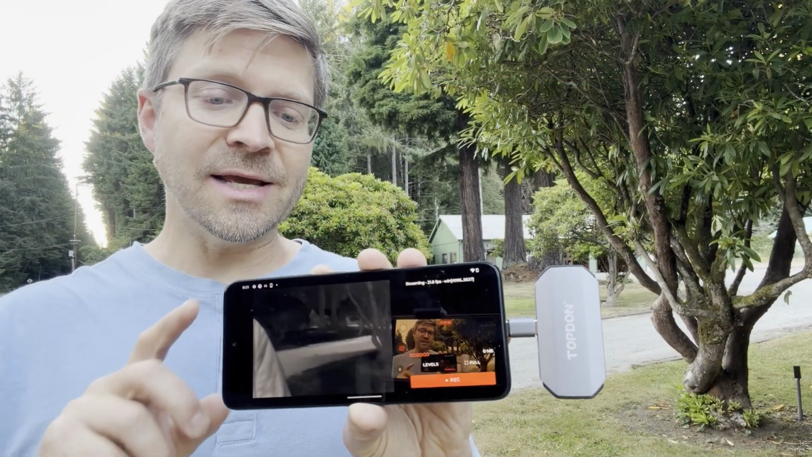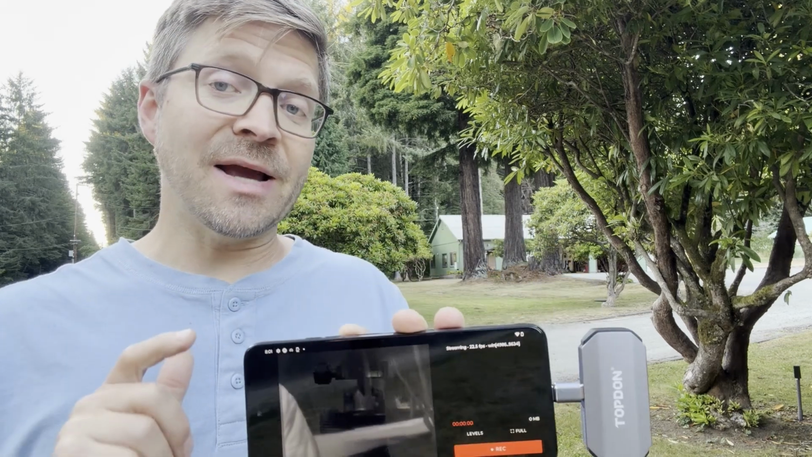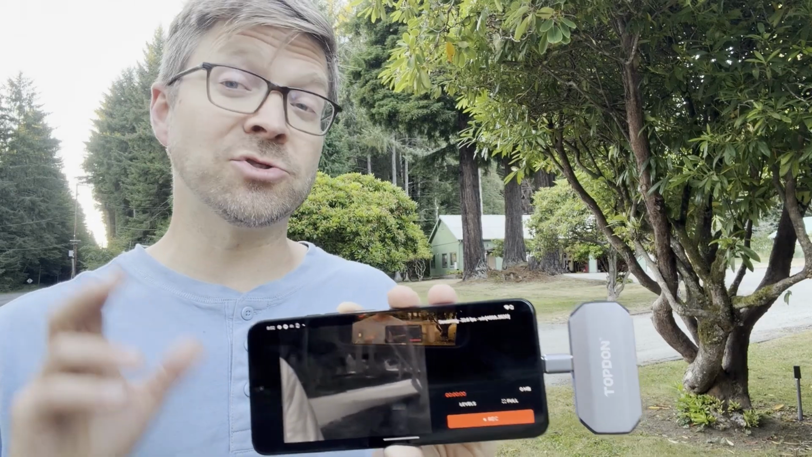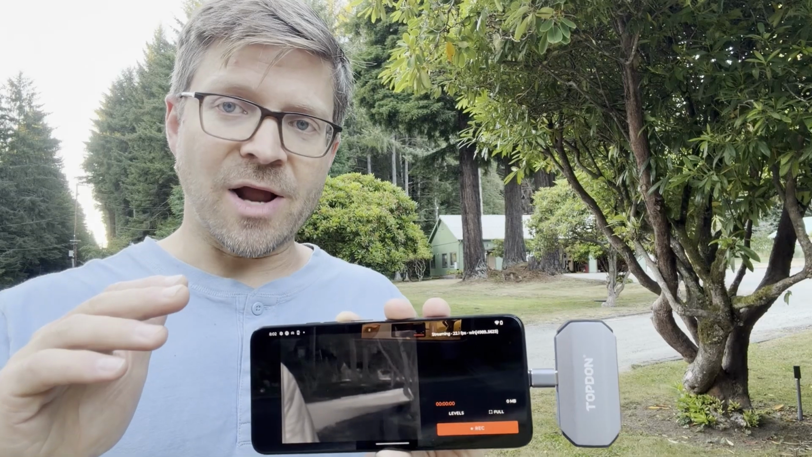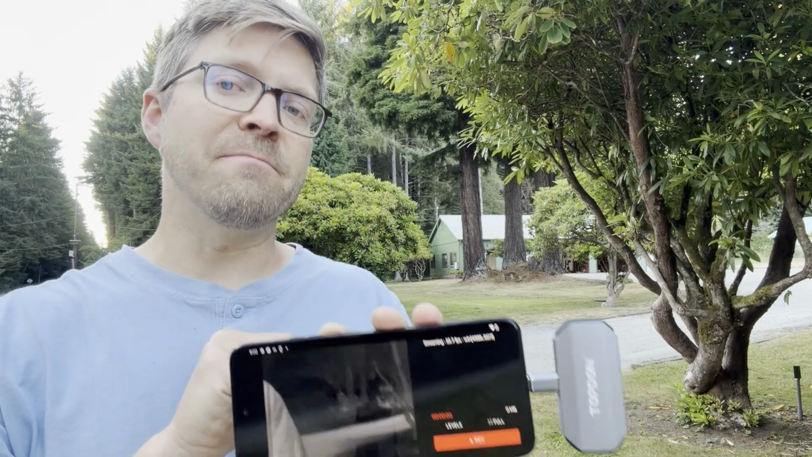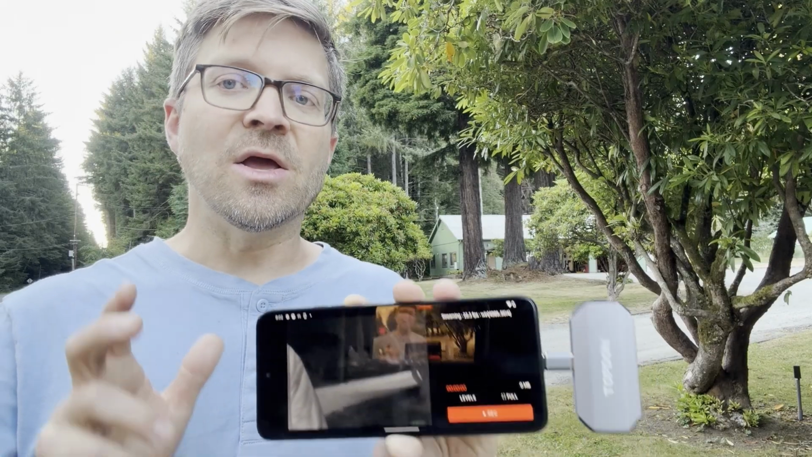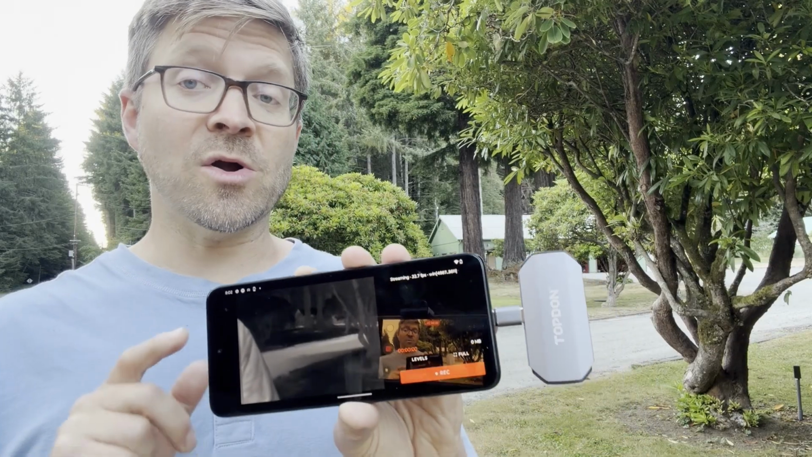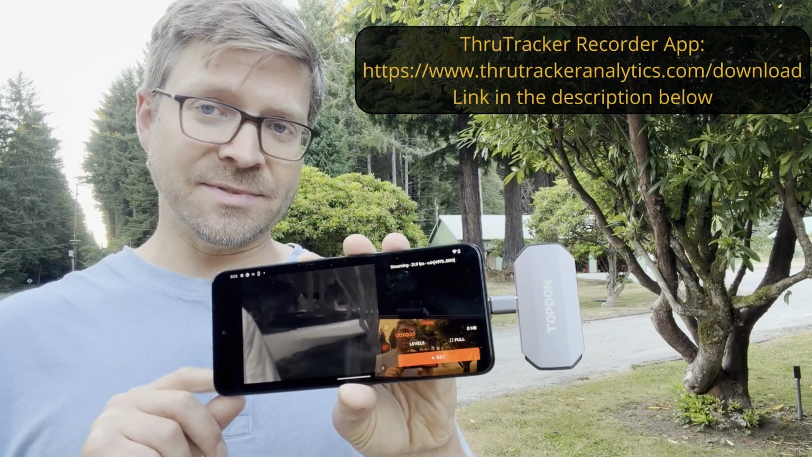One thing to note is that the app that comes with the camera has some issues. At least on my testing, I was only getting about 15 frames per second, meaning that it was dropping a lot of frames. And when you're running it through Tracker, that means it's going to often miss the detections, and it also compresses the video in such a way that you can miss a lot of bats. So I would definitely recommend using the Tracker Recorder app that's free for all users currently on our website. So please check that out.